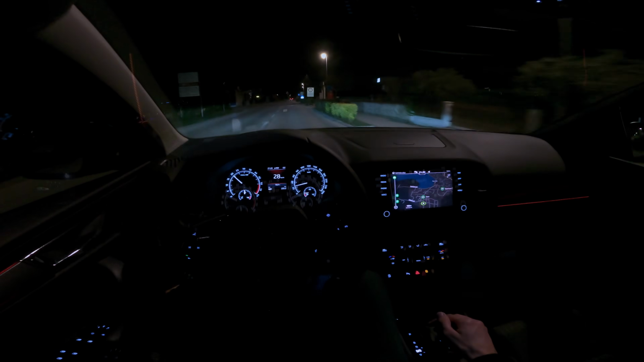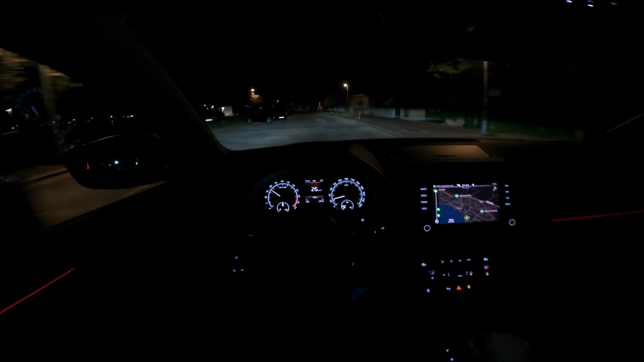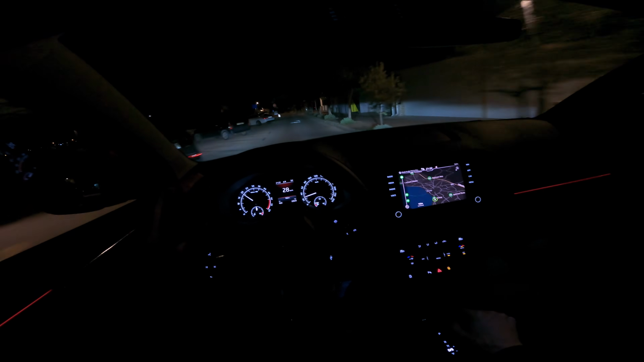So yeah, we're in the city now and coming to the end, so I'm just going to park somewhere here. Overall, this car is not bad, but a little bit outdated maybe, and could use a nice refresh.